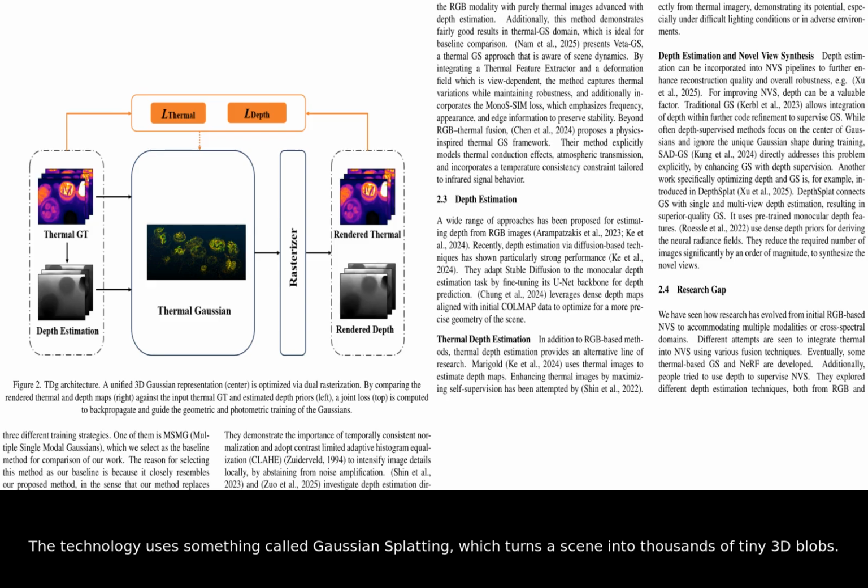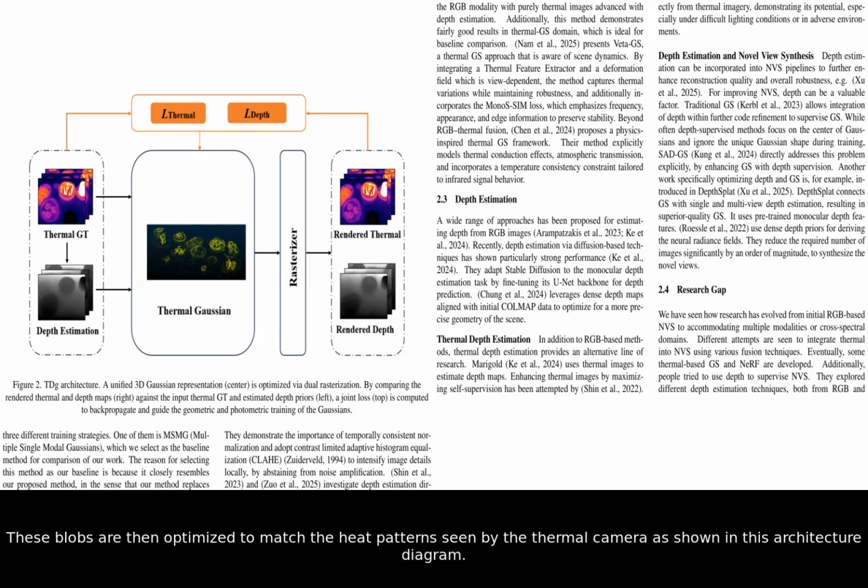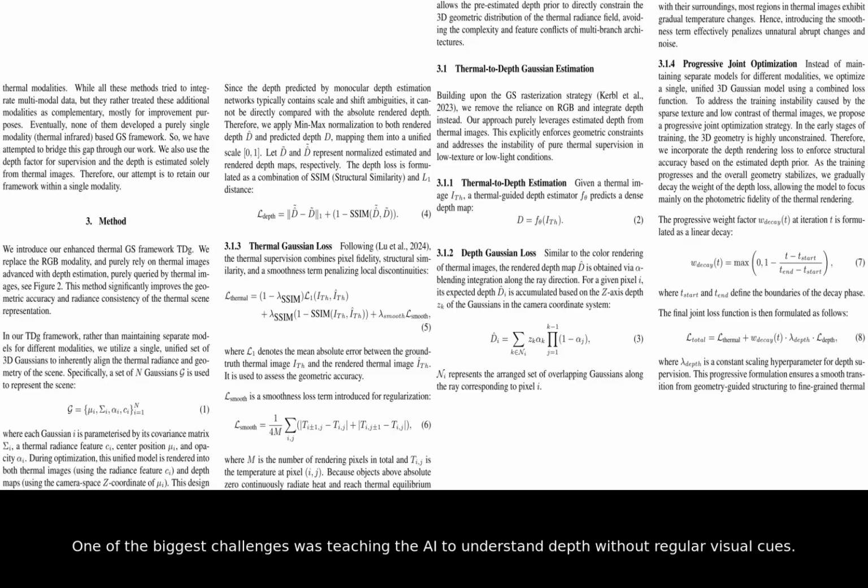The technology uses something called Gaussian splatting, which turns a scene into thousands of tiny 3D blobs. These blobs are then optimized to match the heat patterns seen by the thermal camera, as shown in this architecture diagram. One of the biggest challenges was teaching the AI to understand depth without regular visual cues.